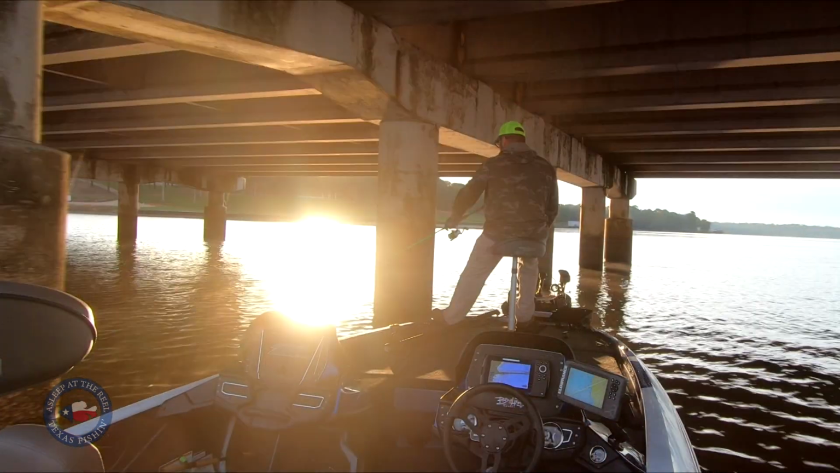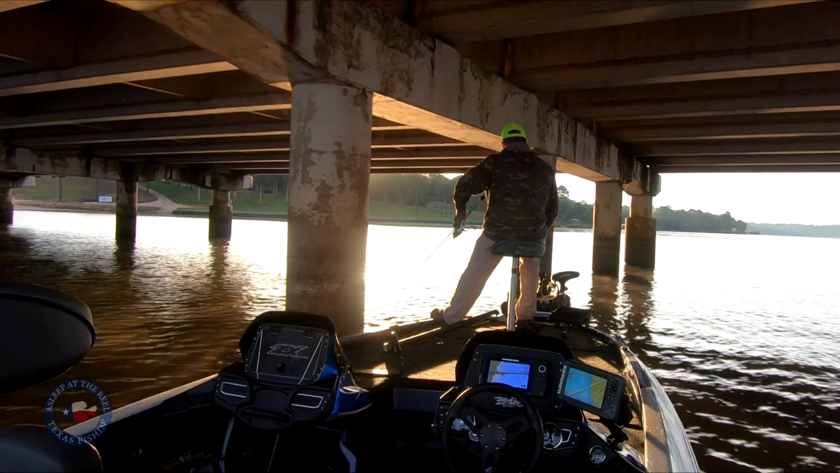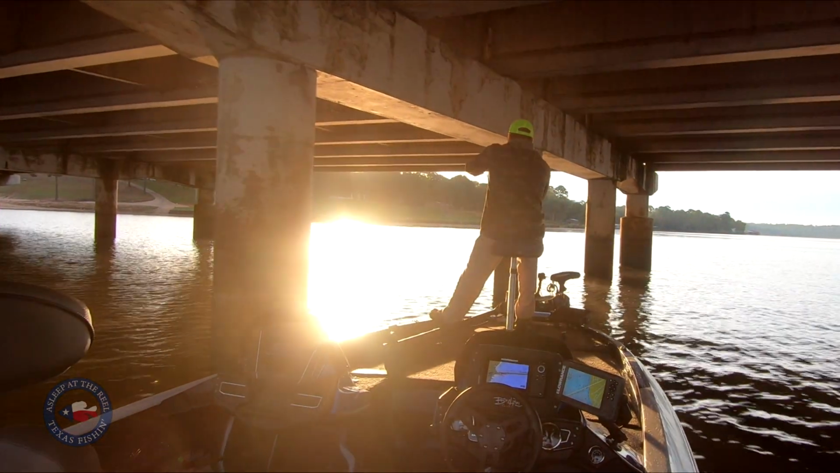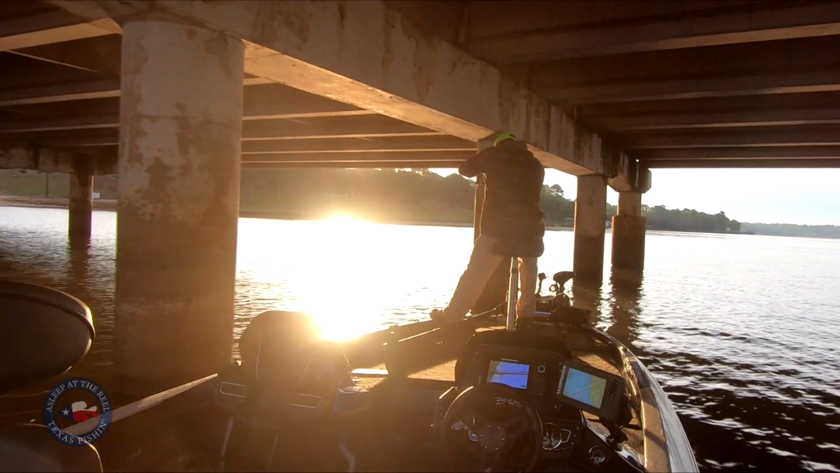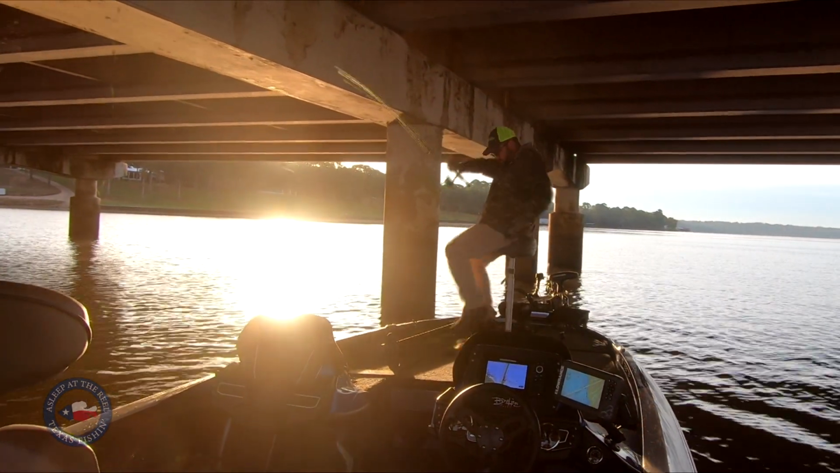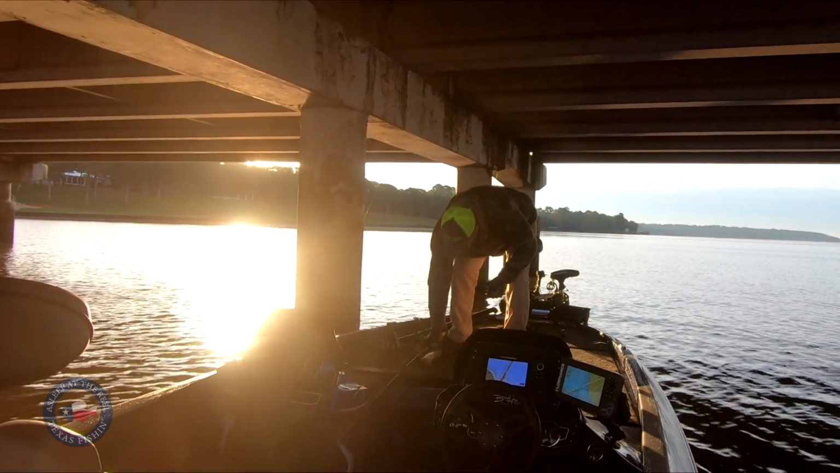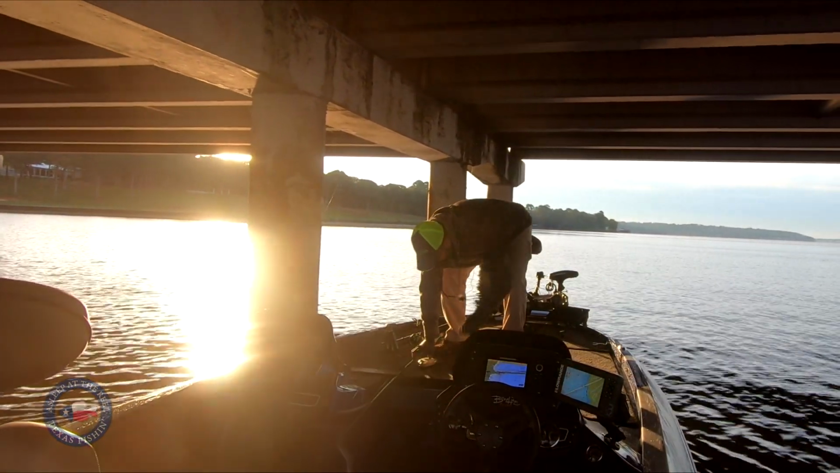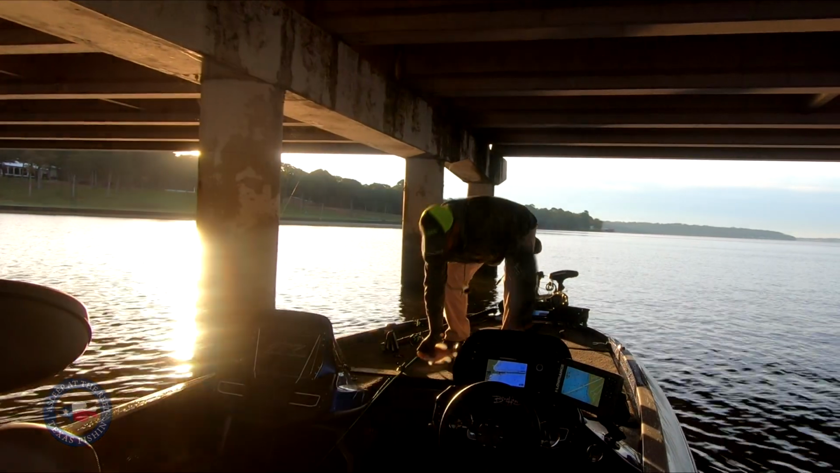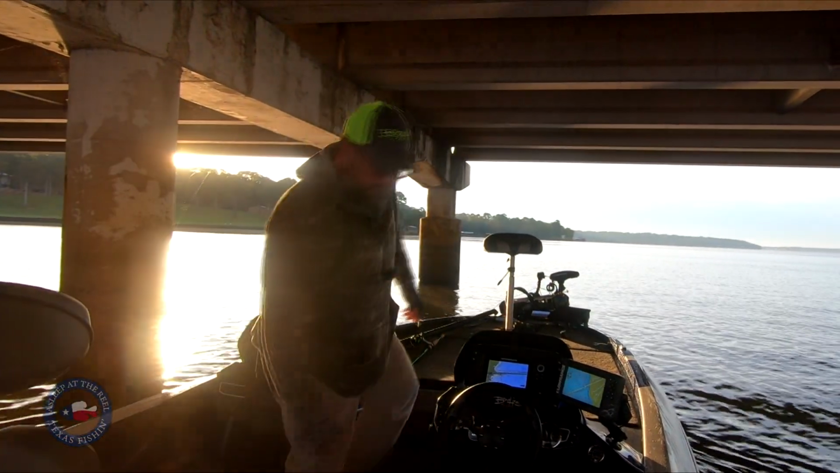I really didn't show you the fish, but they are fat, guys. They've definitely been eating. Around the bridge, you have a lot of shad, a lot of bait fish in general that come up in the morning time. So these crappie are here. And this was all roughly about 10, 12 feet of water.